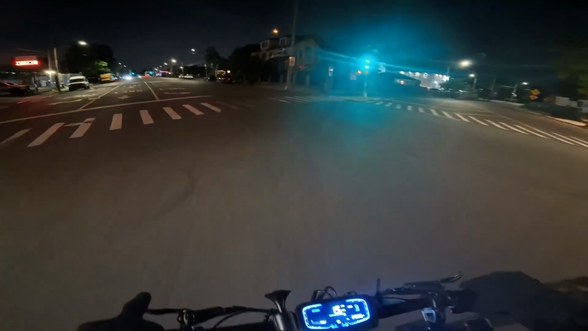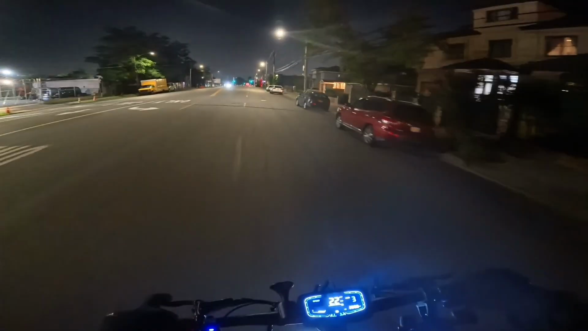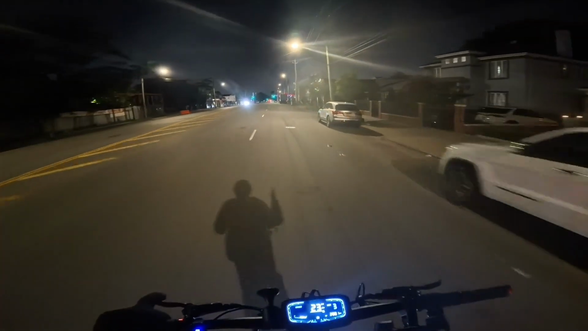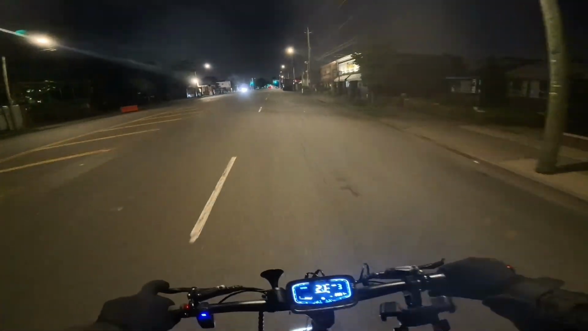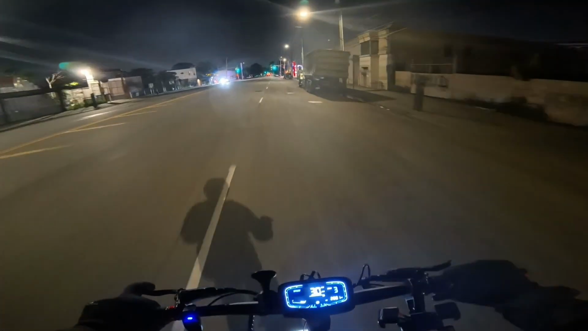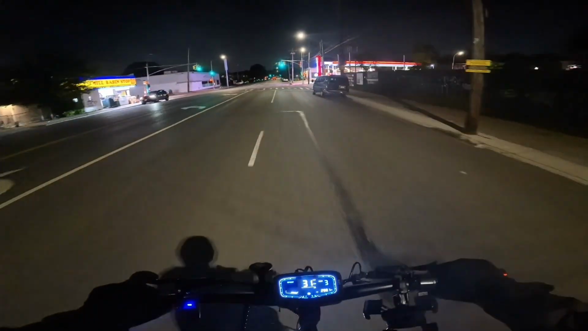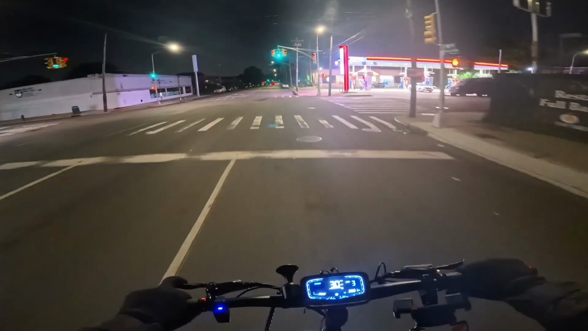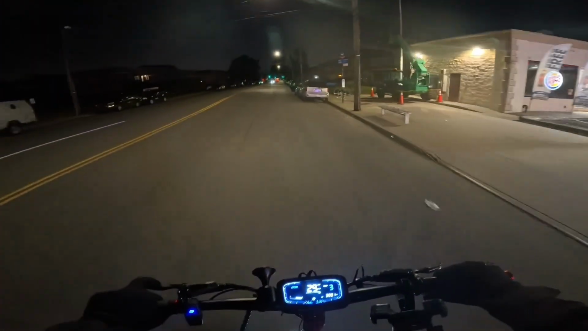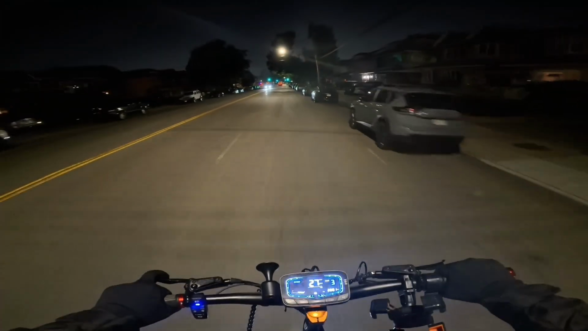It's got the same frame as the Mars GTR, and the telelever suspension, excuse me, is phenomenal from what I've heard. Like the best suspension you can have on an electric scooter. And Boyuera and Monorim basically copied it. Fine, cool. Big 72 volt 50 amp hour battery.